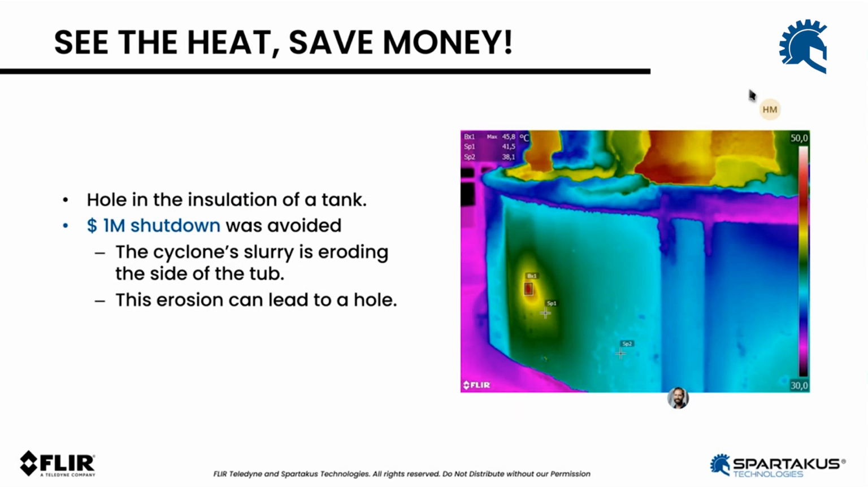Another case I can show you is this tank. I think it's in a mine, if I remember correctly, and we avoided a $1 million shutdown here because we were able to find erosion in the cyclone's slurry, right? Again, this had to be repaired. It's not just a patch. It's pretty intense what we would have had to do. So we were very lucky to find that problem with an IR camera.